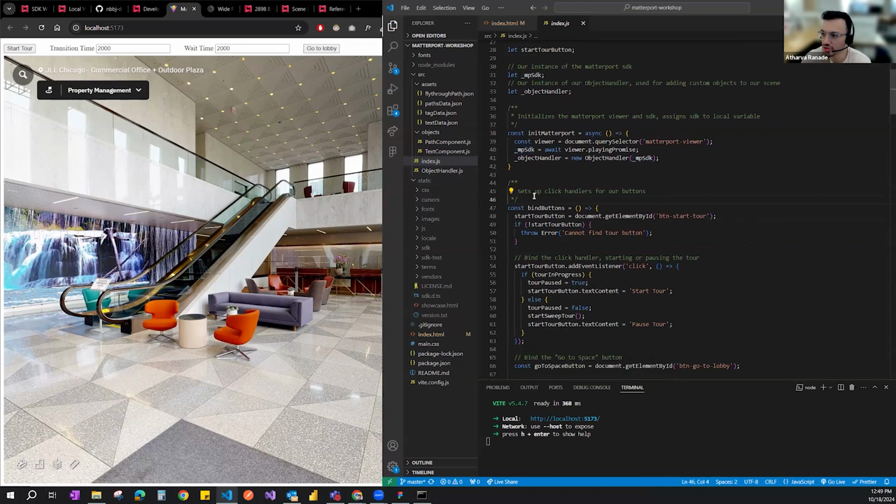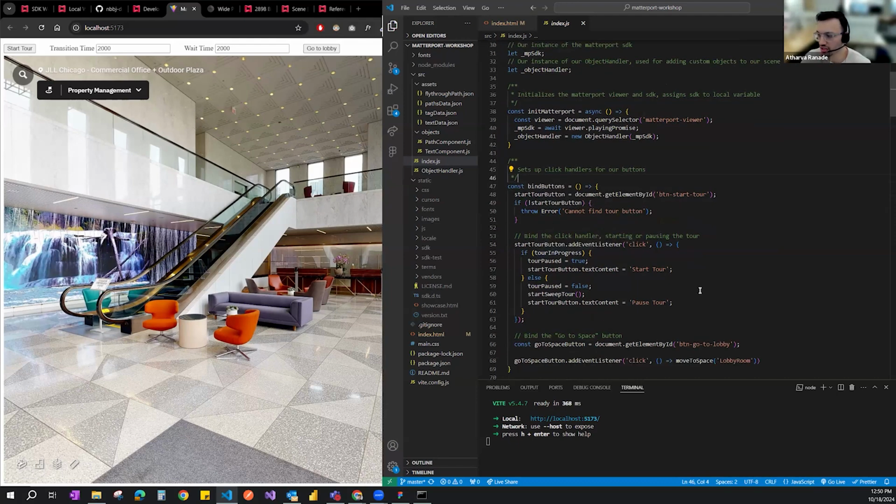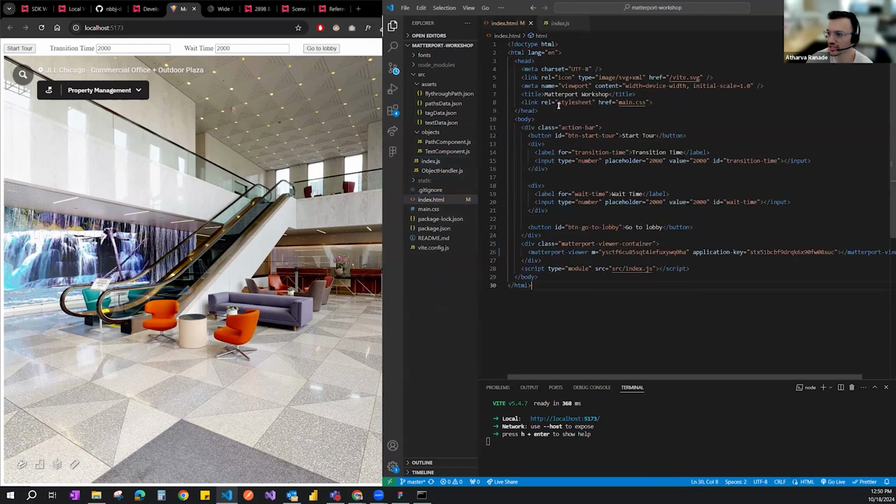And so then to get into the functionality of the specific JavaScript setup that we have, we're binding the buttons. So we're querying the buttons from the HTML, and then we're binding them to a click handler specifically in here so that we can start and stop the tour. And then going back to the index.html, it's a relatively straightforward setup.